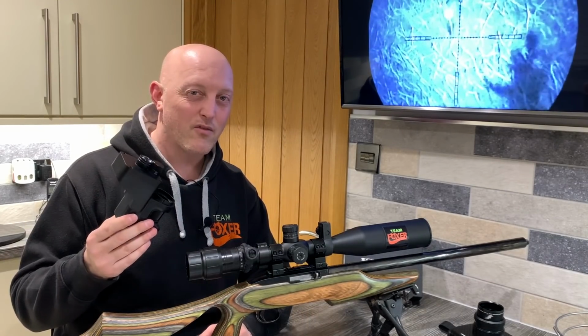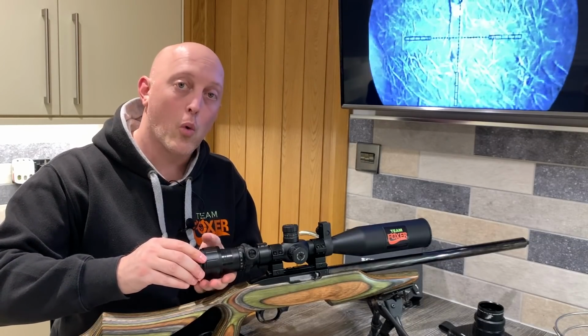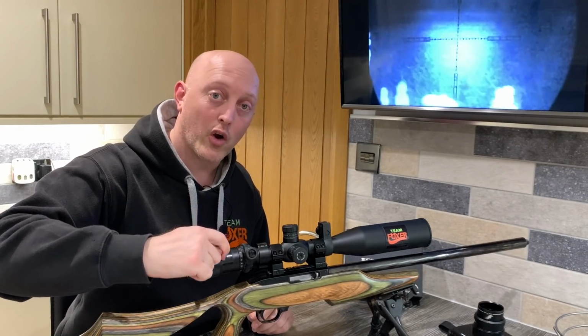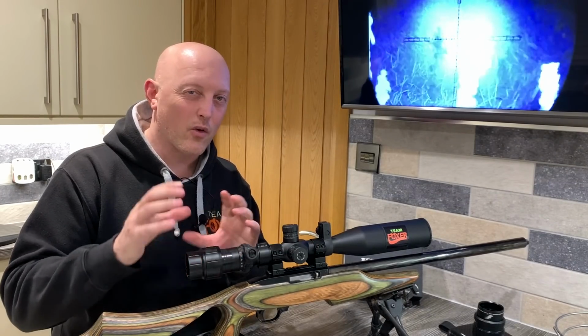The main reason I don't like it is you seem to have to tighten it up quite a lot to get a snug fit, and even when you do, you sometimes get the nylon insert coming out in various different places, meaning that it's not quite central.